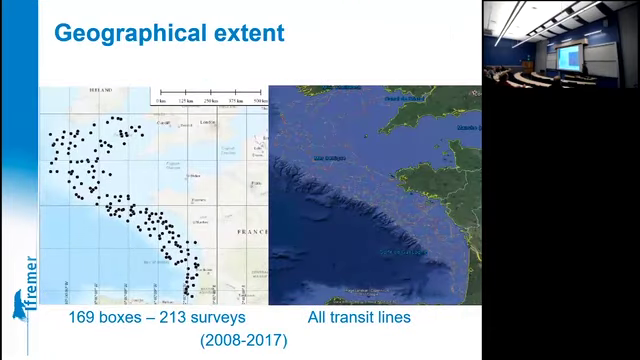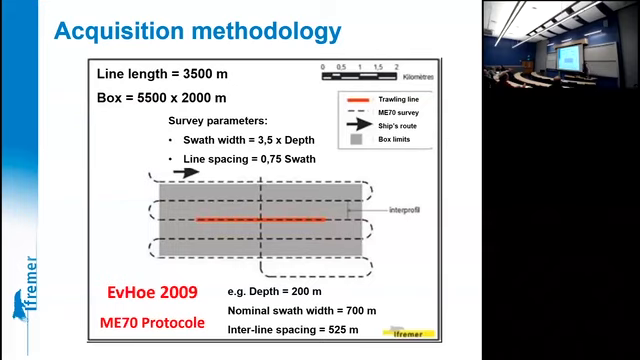So that's the geographical extent of these cruises. Okay, we are here, and the playground goes from Ireland to the Spanish frontier here. So it's all over the continental shelf of the Bay of Biscay. The acquisition methodology is very strict. For each one of the 160 or so so-called boxes, it's all around one main trawling line. Don't forget, it's all about fisheries here. One trawling line, which is trawled during the daytime, and at night, it's surveyed.